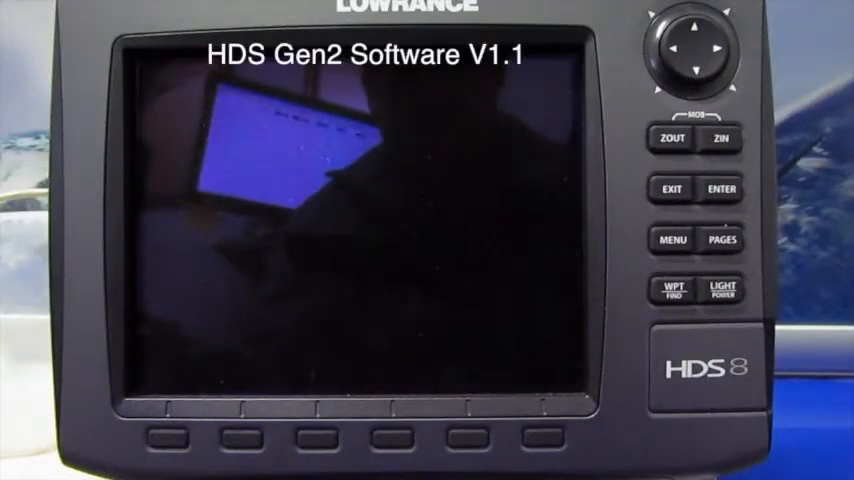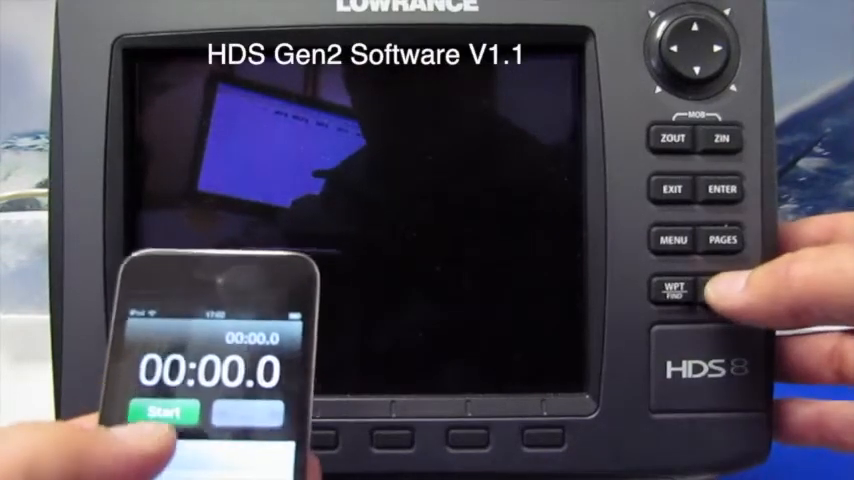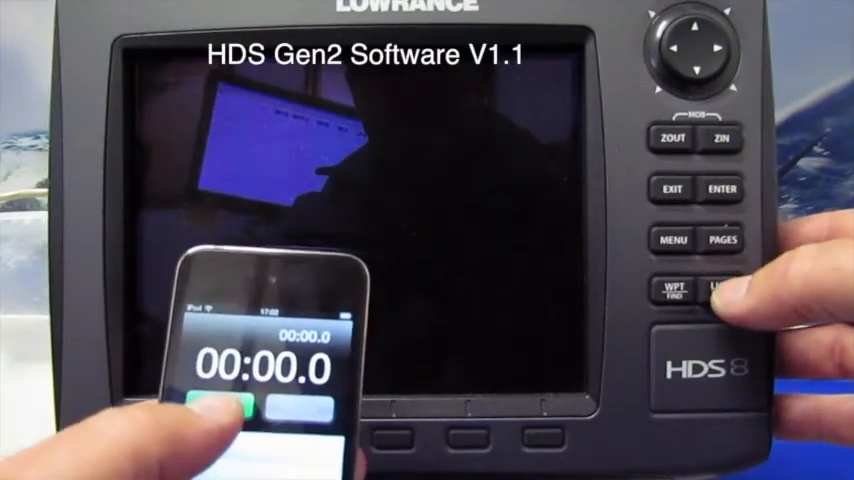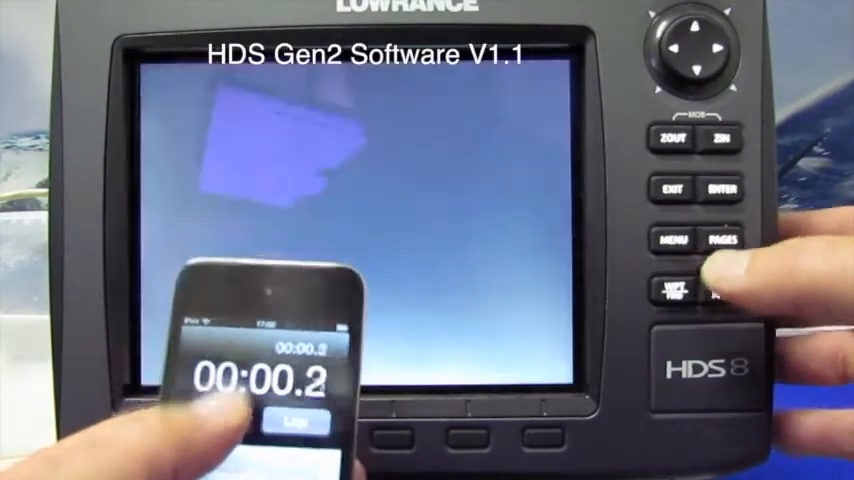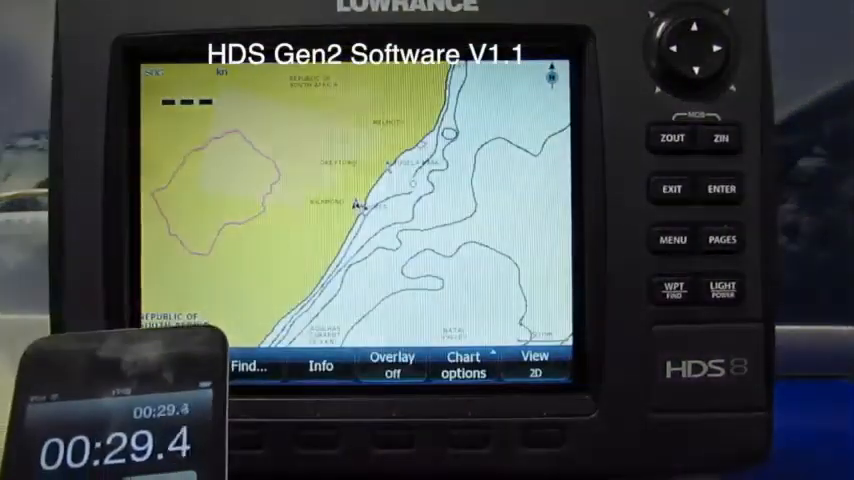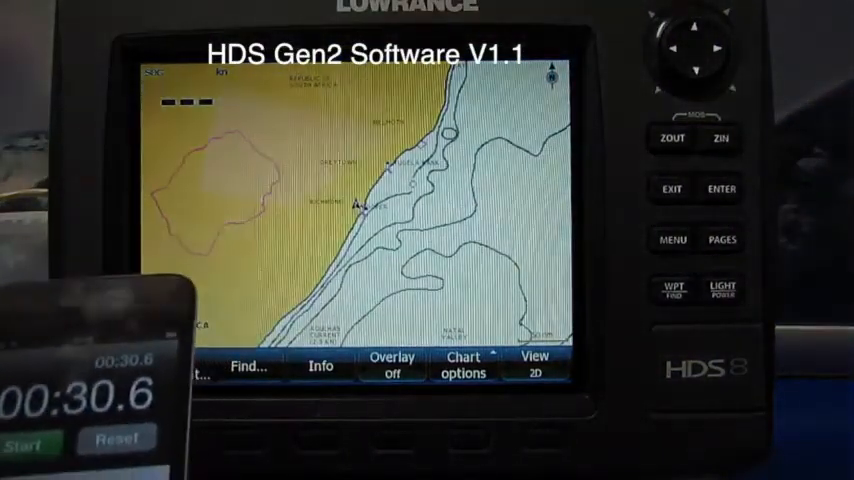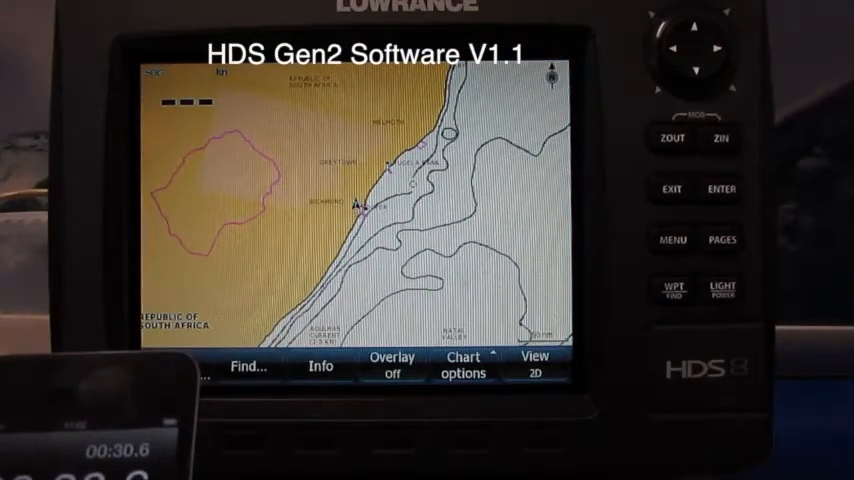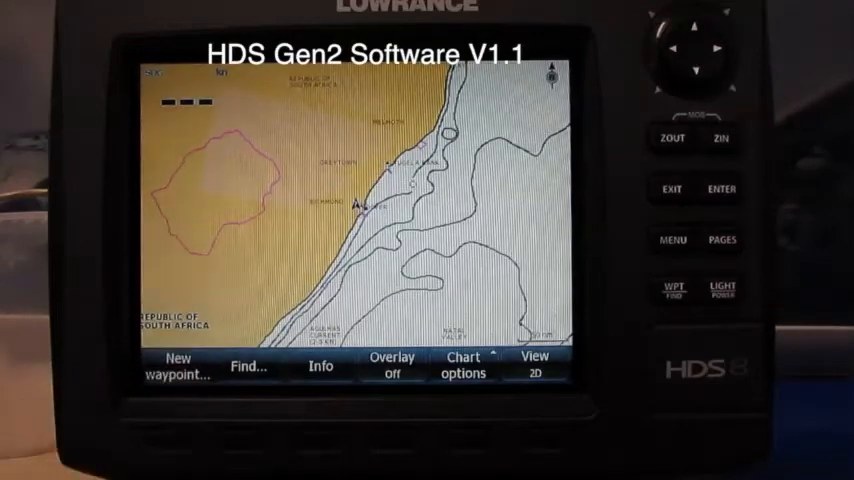On the left we have an HDS 8 Generation 2 with software version 1.1. Let's do a start. I'm going to time it with my iPod, and I'm going to push the power button and the start at exactly the same time. By 27 seconds we had accept, and it's ready to go. So basically by 30 seconds we're on our charts, everything's up and running, everything is perfect.